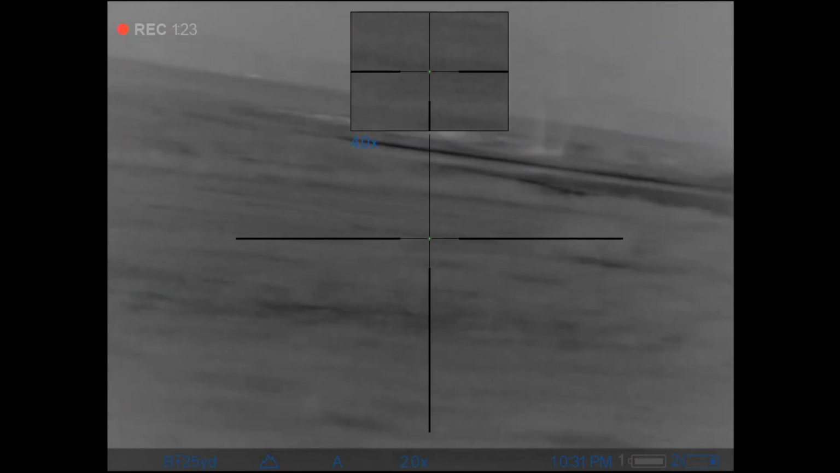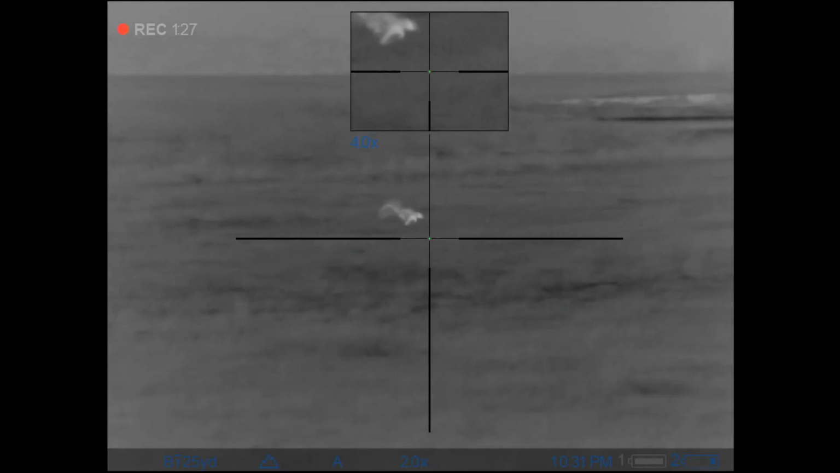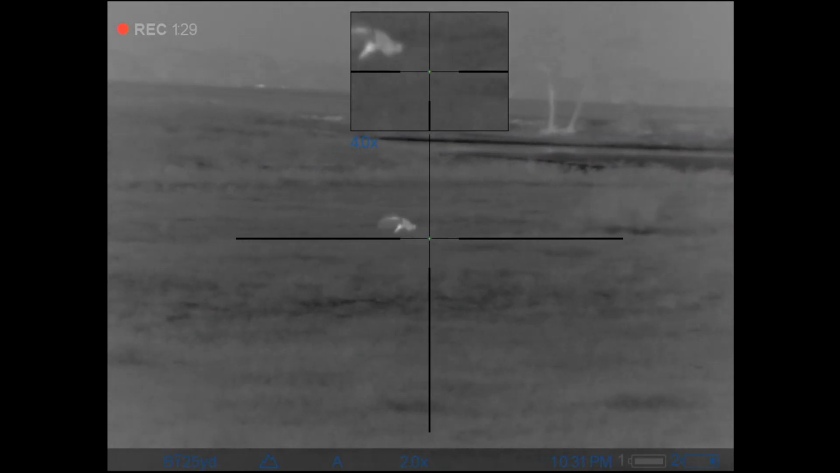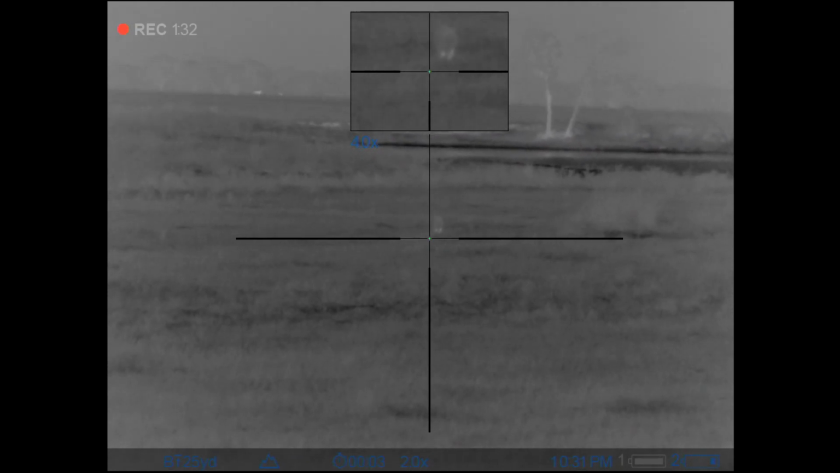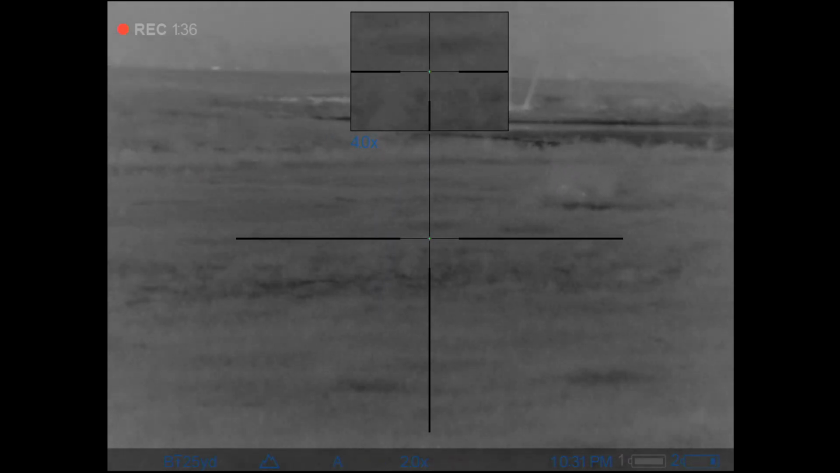And so I got that armadillo, but this skunk, I'm going to let him go because he is upwind of me, and I don't want to have to deal with that. So I'll let this one go away, but I did get that armadillo. I'll come back to this skunk later.